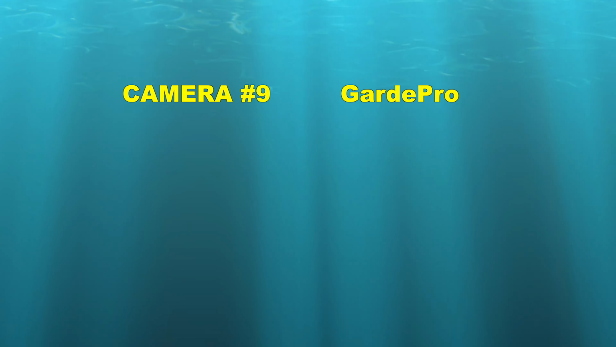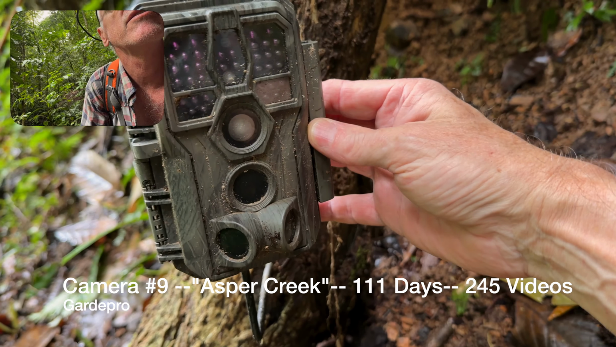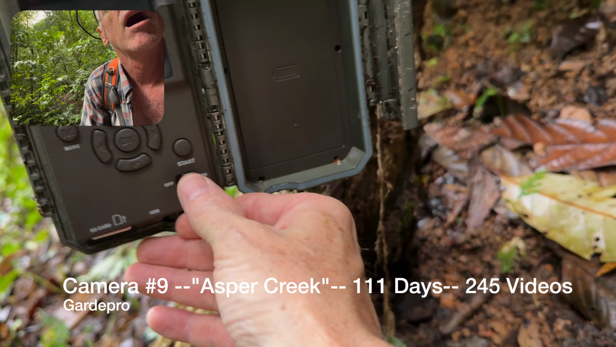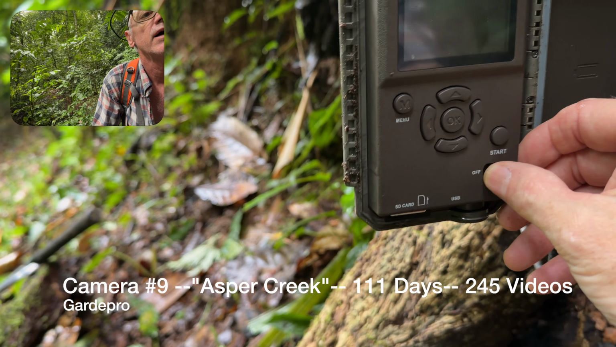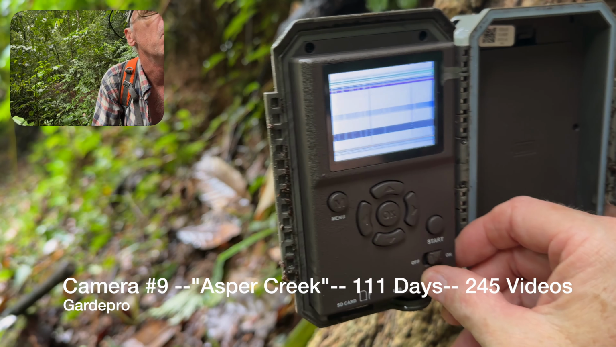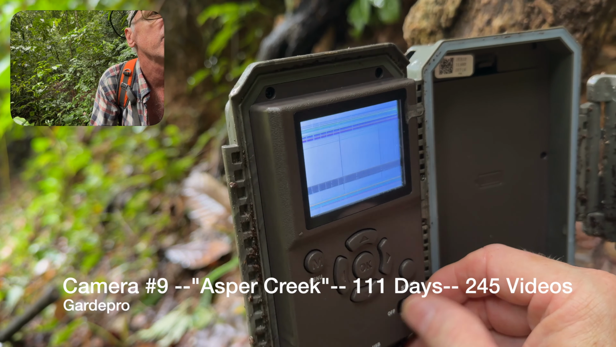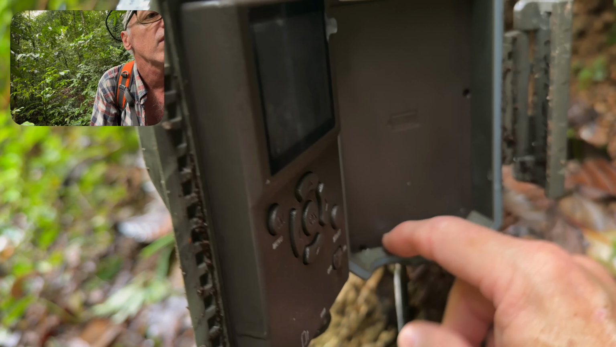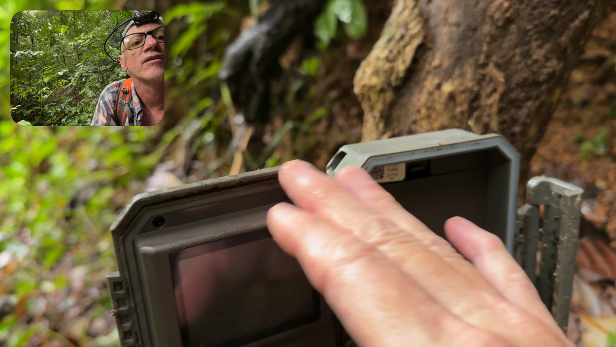All right. So this camera here, which looks this way, is a Guard Pro. Through the years, this has been a pretty good spot for us. Looks like it's got a little bit of condensation on the lens. Let's see what happens here. All right, we got a messed up screen. And I see water inside the camera here. So maybe something up here happened.